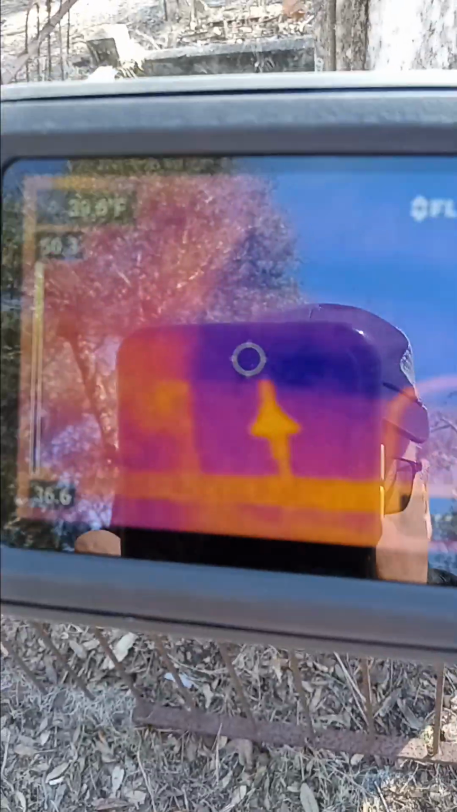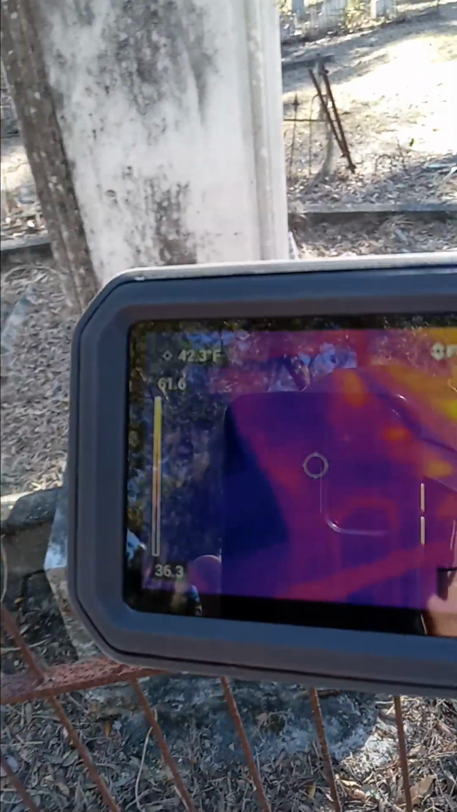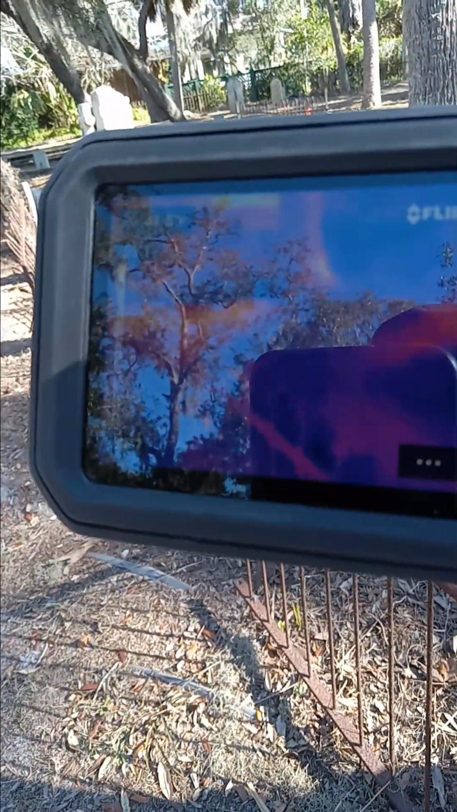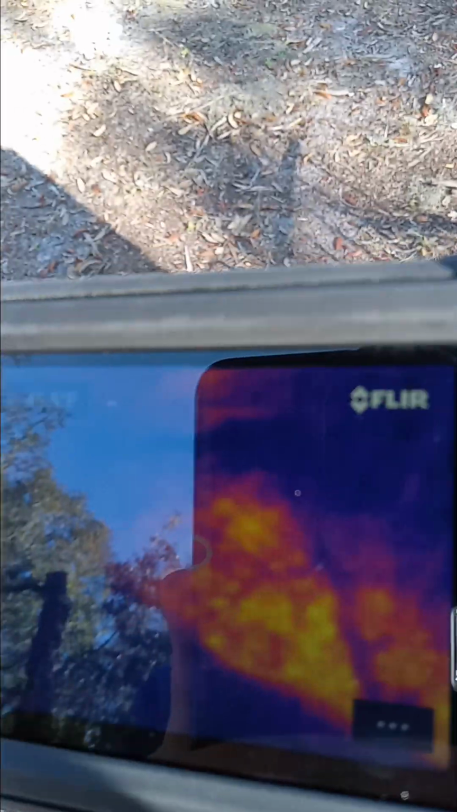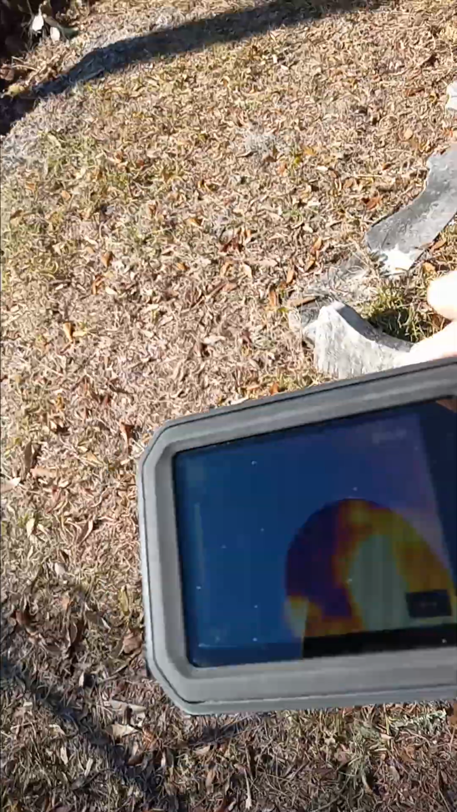Let's go over here and look in this area. See the traces of warm air coming up from the ground at all. Those poor brick walls, seen better days.